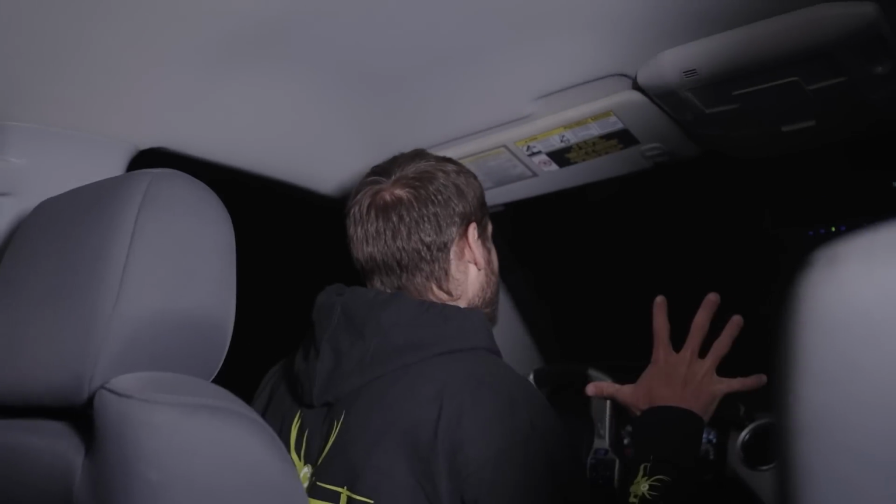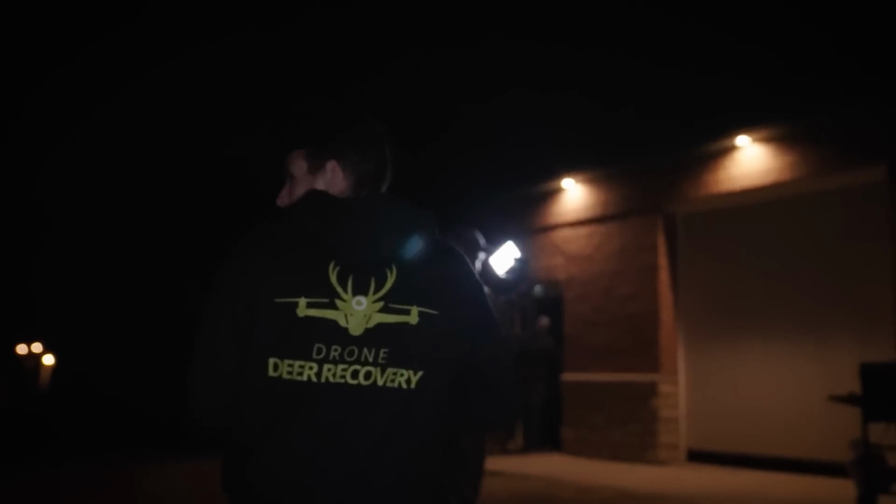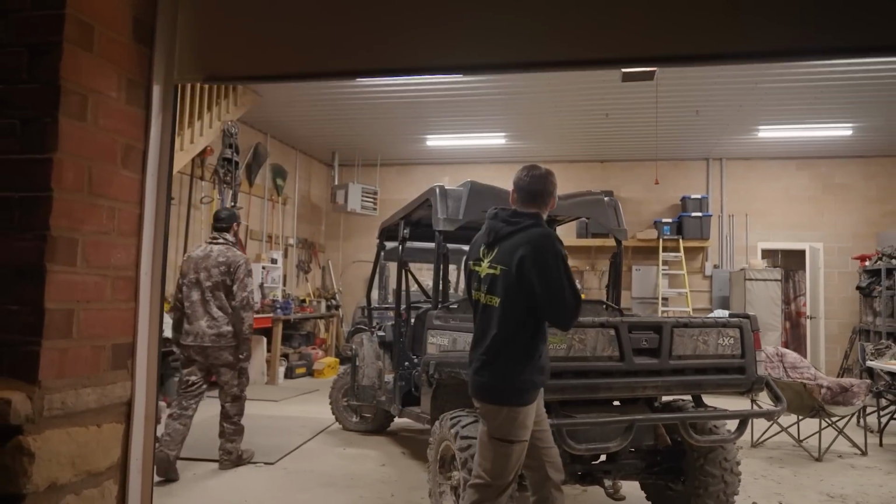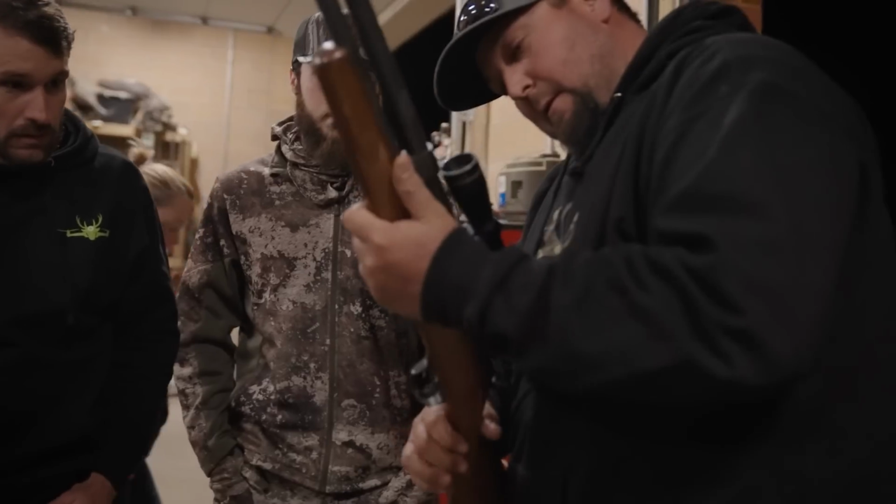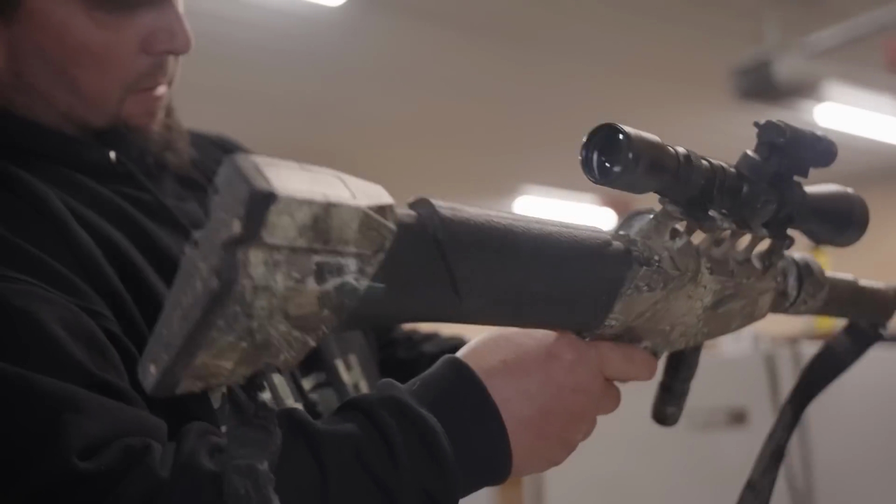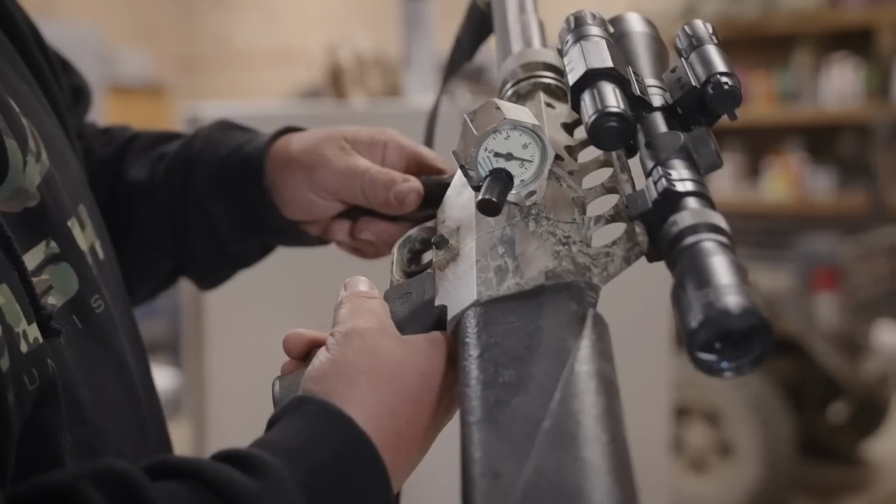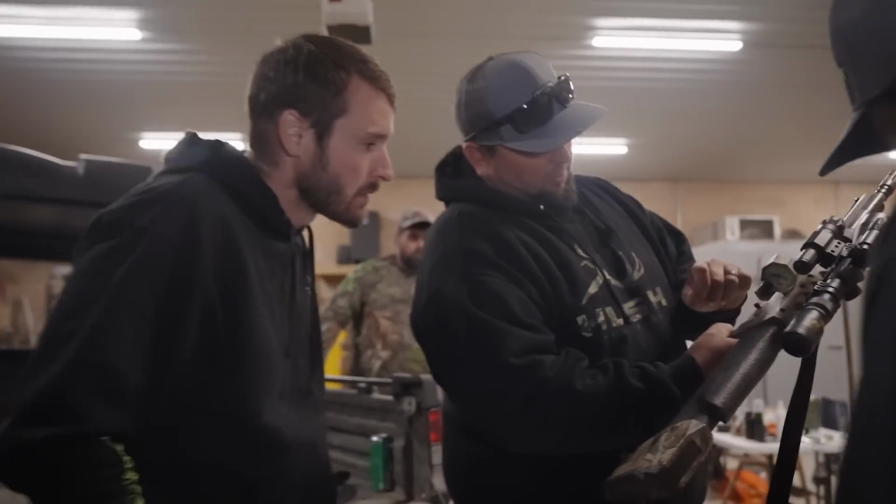We got 5 guys in here. Nobody knows how to shoot a tranq gun. So we had to have some training on it. The manager of the ranch, Jason, took us over to the ranch and introduced us to the guns, how the guns function. So fire, safety. You've got to push it over and then turn it to fire.